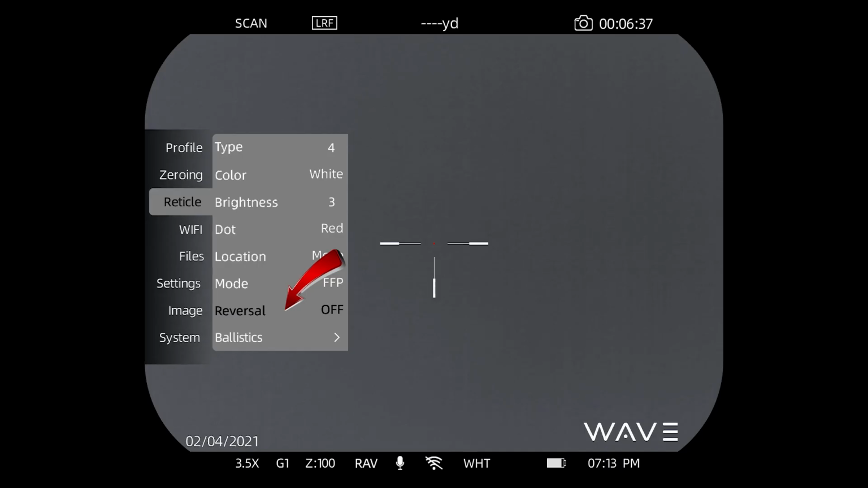Then reversal, some of our reticles, if you activate reversal, will actually flip its color from white to black, depending on the color intensity or the background intensity of the target that you're aiming at. So if you've got a really dark target, it will flip the reticle from black to white to allow you to have good contrast against the target. It's a very advanced feature and pretty cool. A lot of advanced users tell us they like the reversal feature because it allows them to more effectively lead running targets. Okay, we'll just leave reversal on.